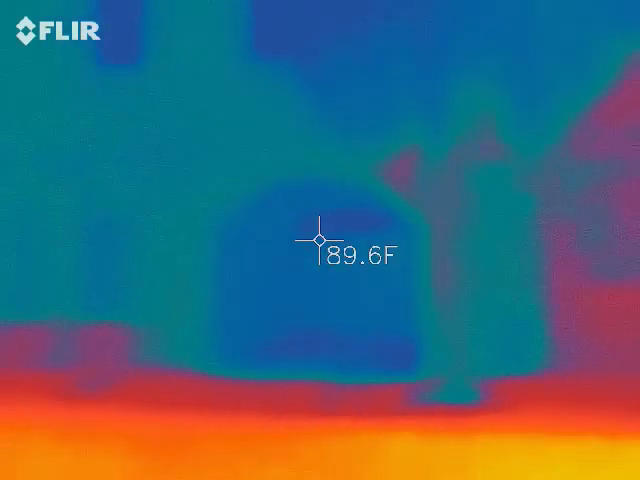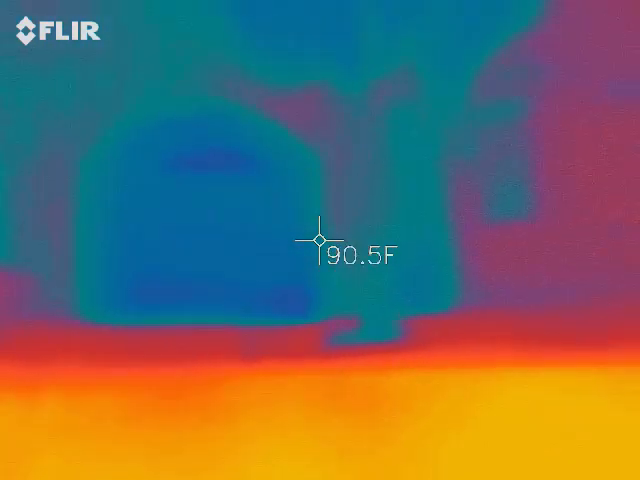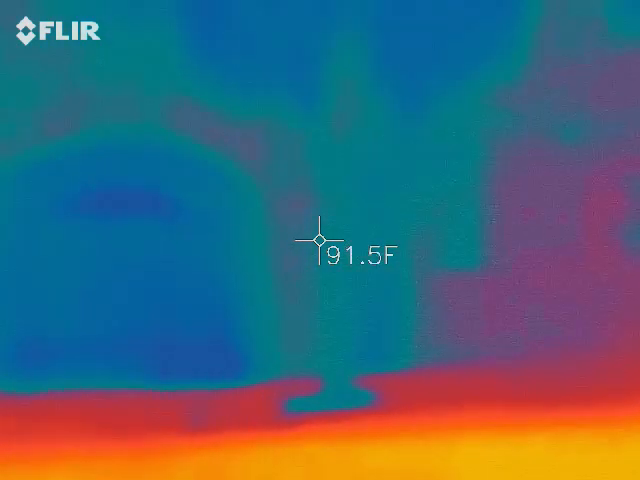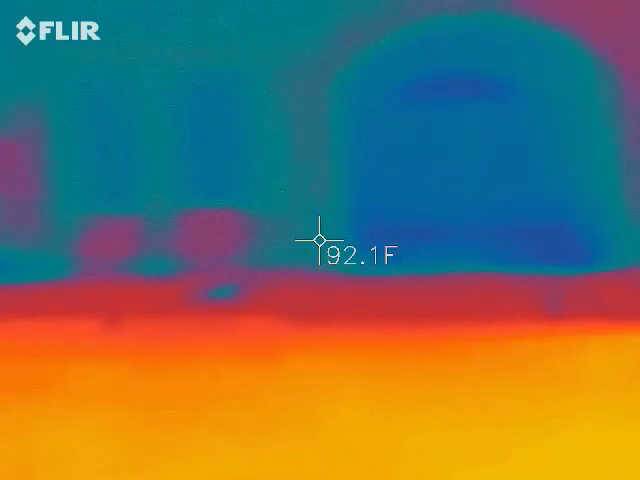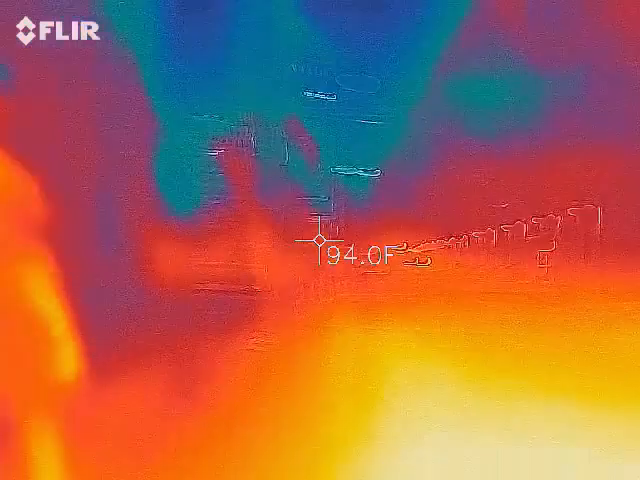Just a creepy looking alleyway. Can't get a good read on it. Alright, all clear. You gotta catch up. Come on.